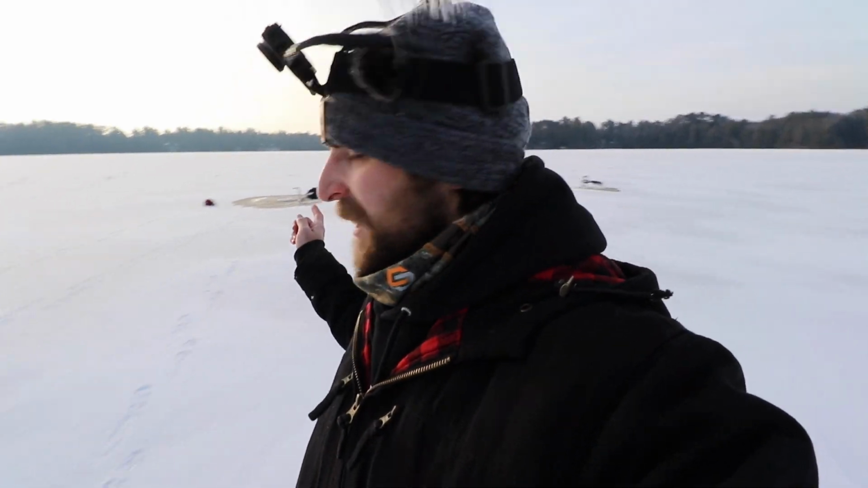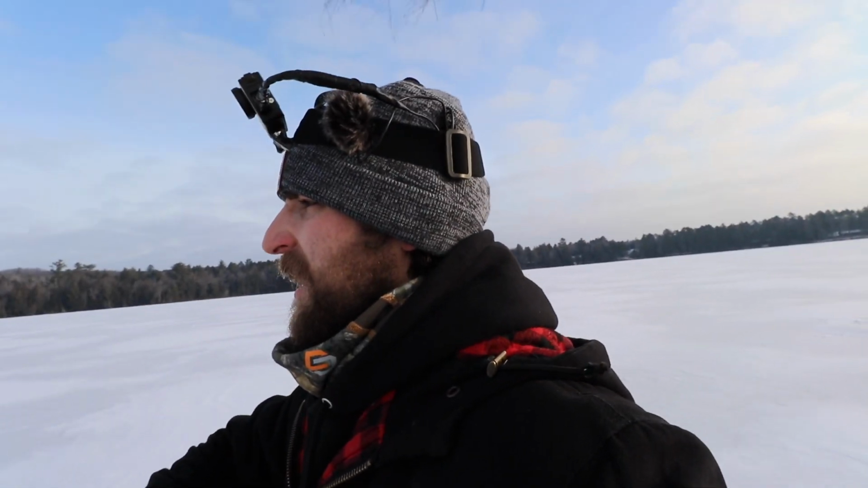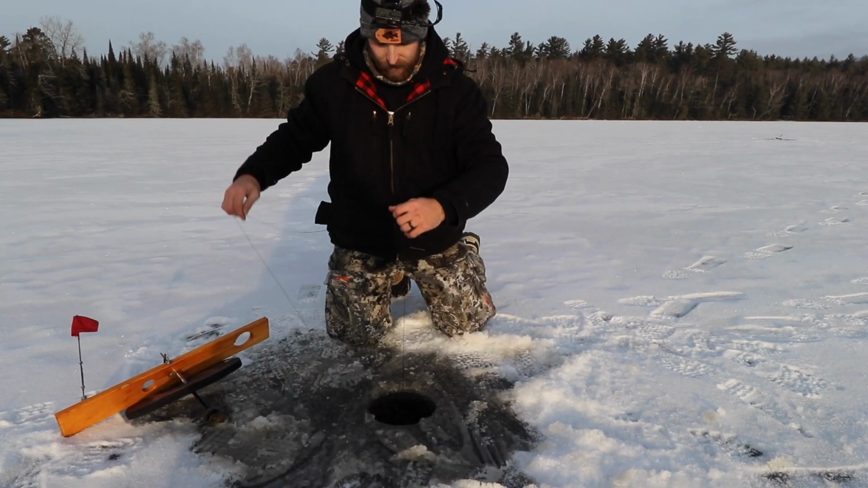Okay, we got a flag. But like I was saying, you want to drill 2 holes, one for the transducer and one for your bait jigging down, because obviously how I messed up, you don't want to mess up on a big fish, or really on any fish. But let's go get this tip up. I don't feel anything.